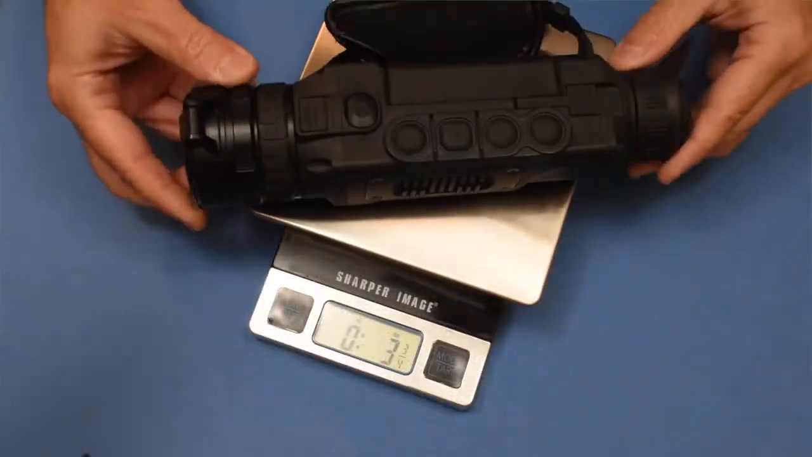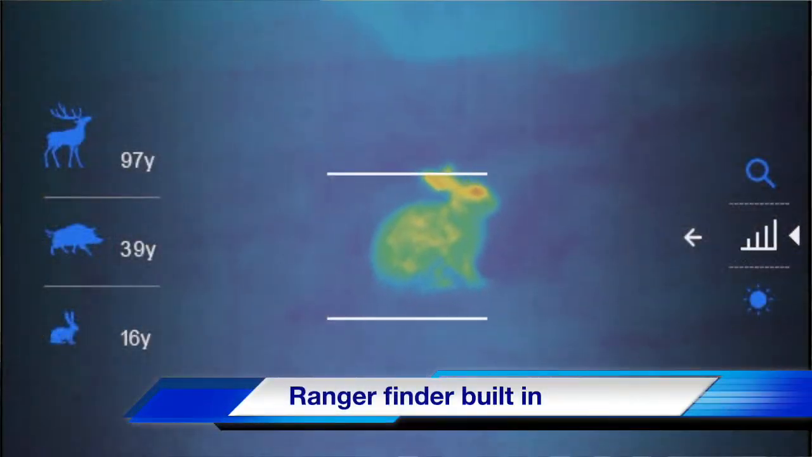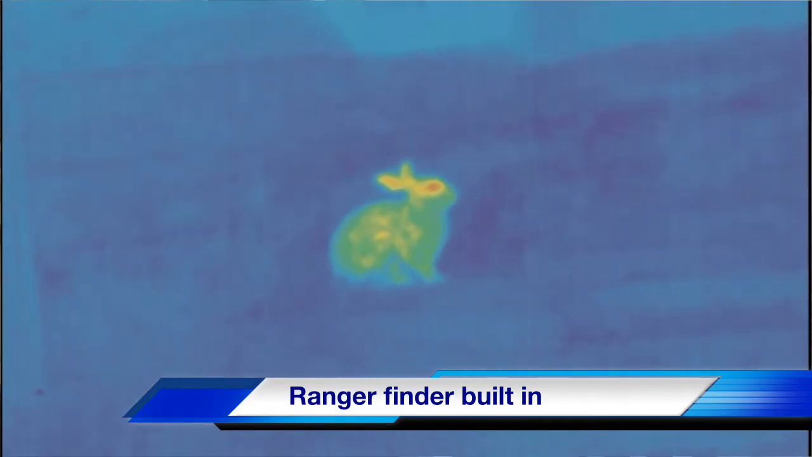Now that 8-hour battery life does come at a cost. The thing is a bit heavy, as we talked about in the specs, and it's a lot to lug around. But you know what? If you're battery conserving and you make sure you turn it off when you're not using it, and it also has the ability to turn off the display, so you're not burning a lot of energy, you can get a lot of time, a full night out hunting, a couple of days' worth of hunting, because it's not going to be on the whole time. It can work, so that is one of the compromises.